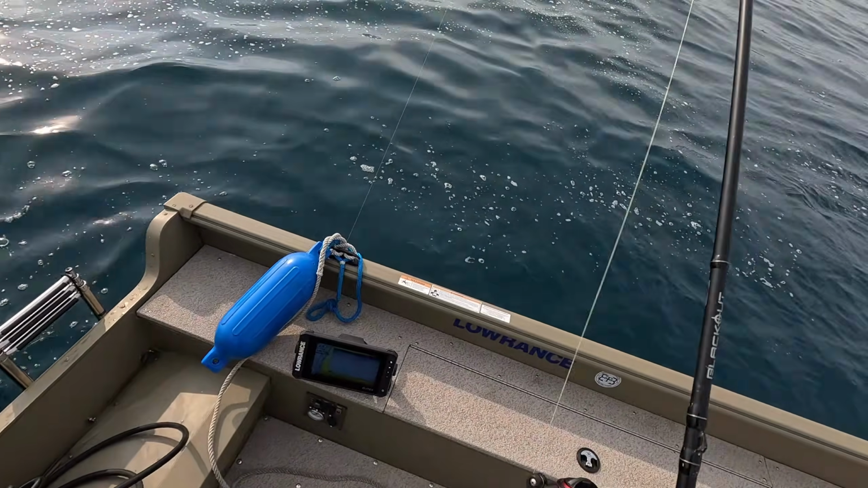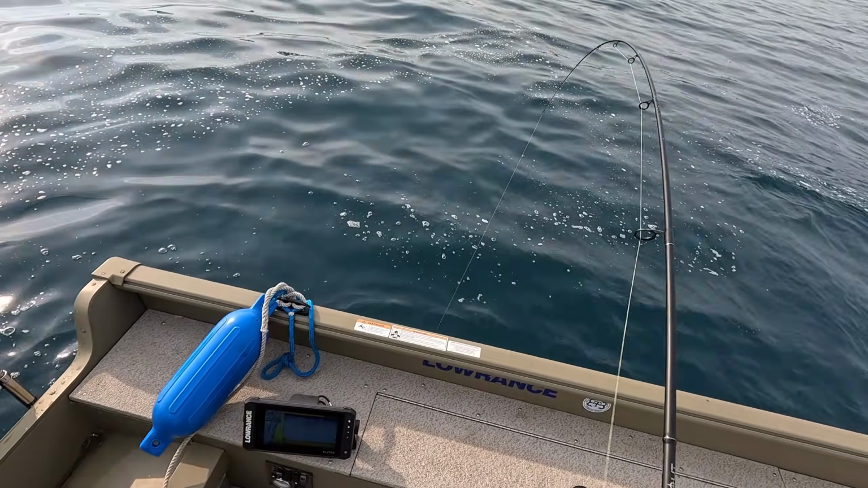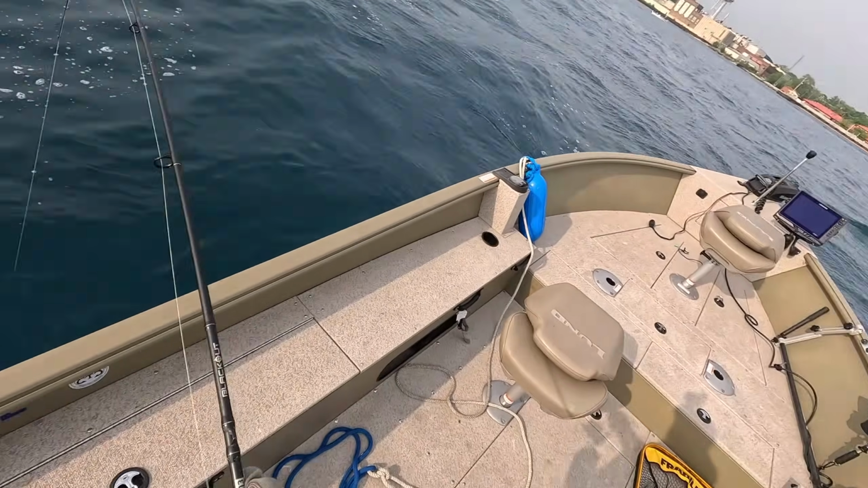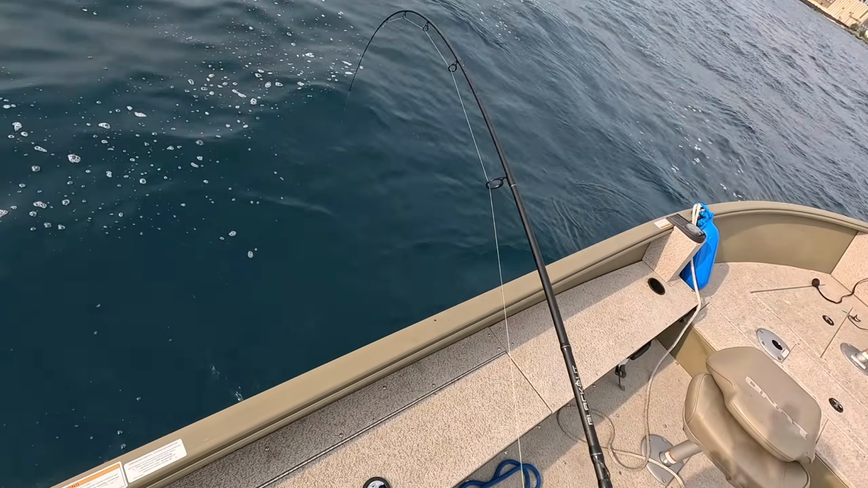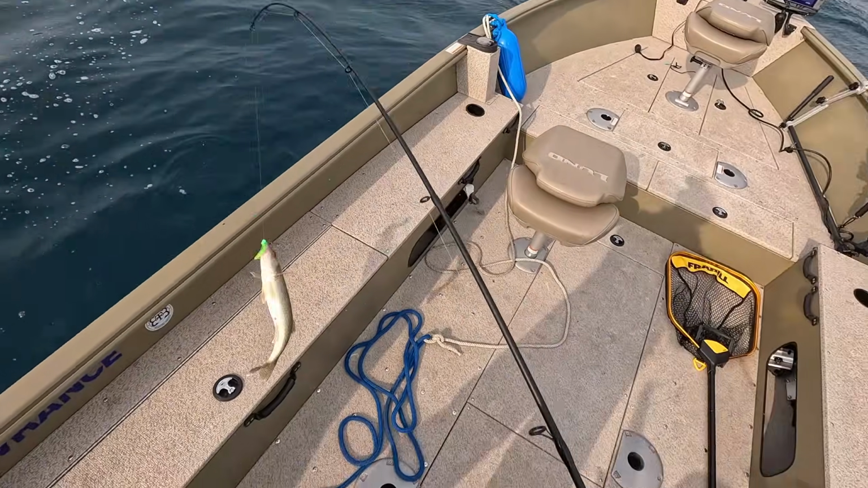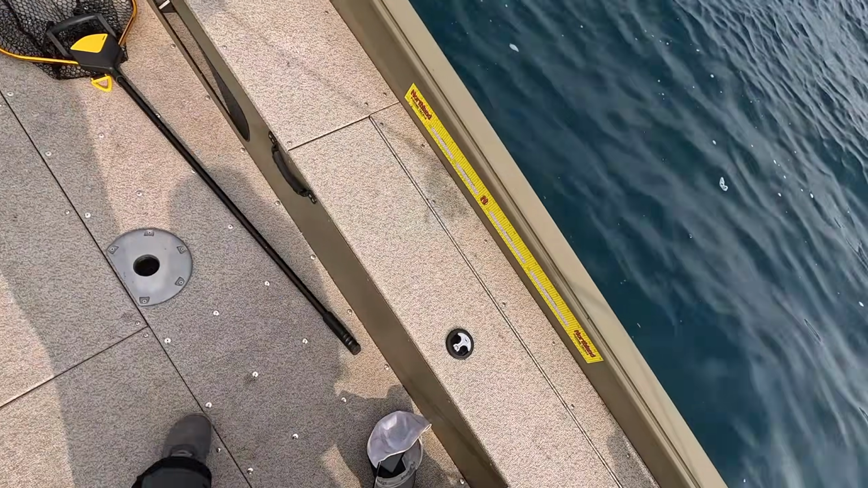Messing around with my camera again, and this guy hits me. It seems like every time I go to mess around with the camera, I get a fish.